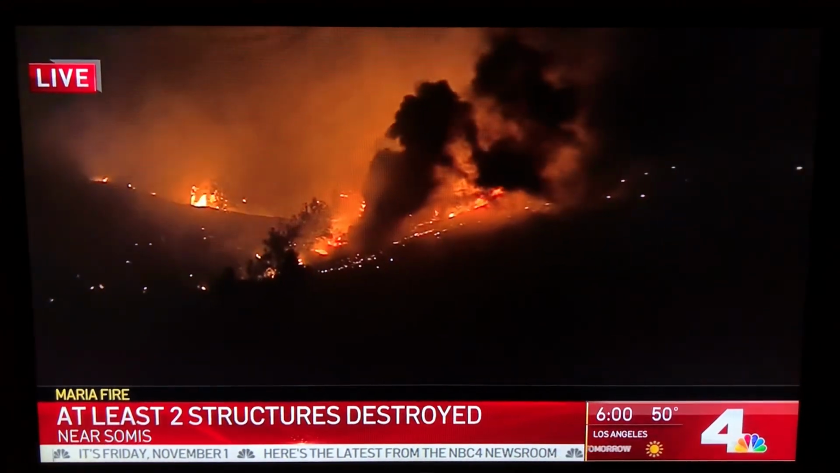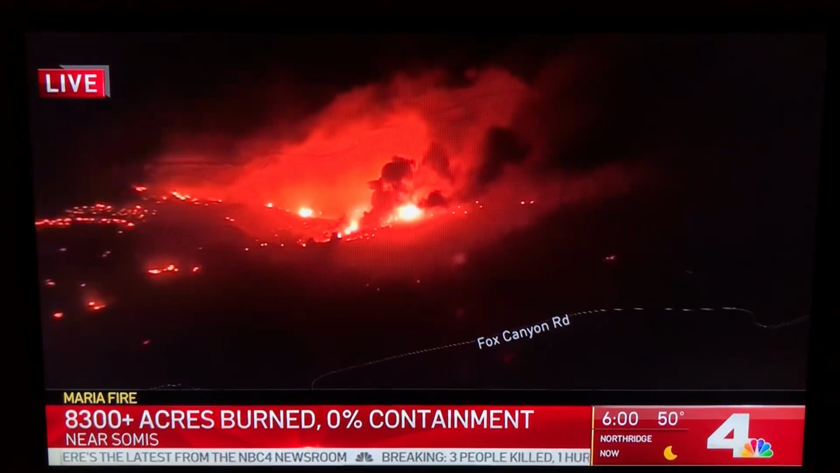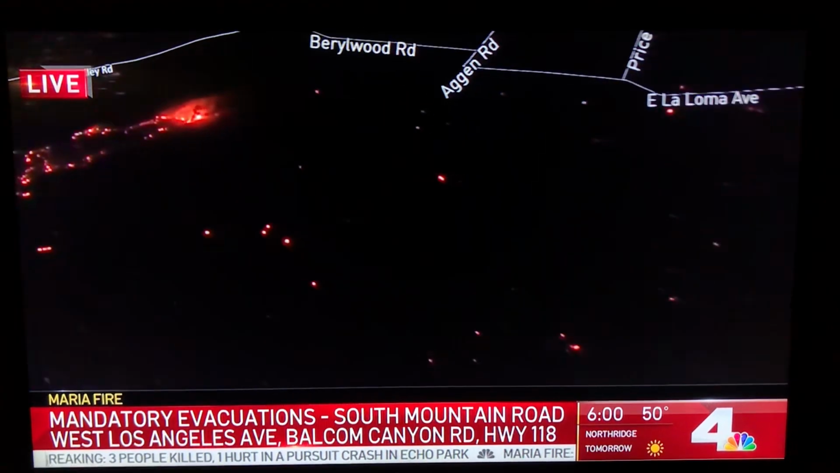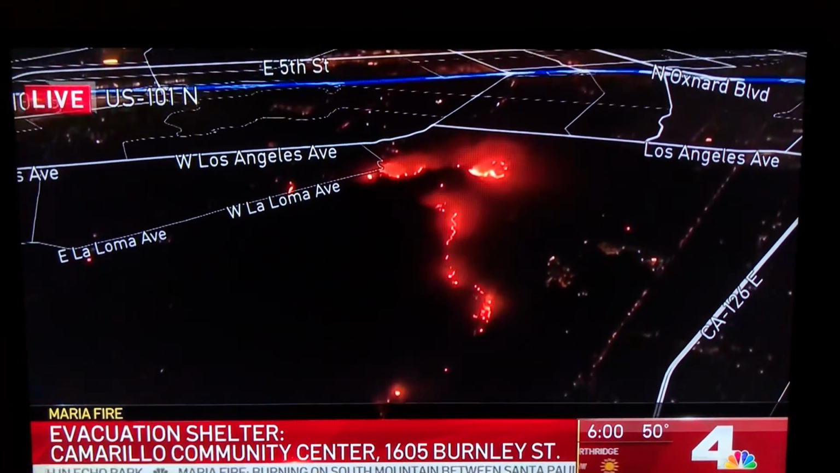Huge perspective here. Let me pull in the infrared. This is another feature that we have with this camera, and the infrared really can give you a perspective. You can see all the acres that have burned. Normally, we won't be able to see this just with the normal lens, but you can see all this area, over 8,000 acres, scorched by this fire.